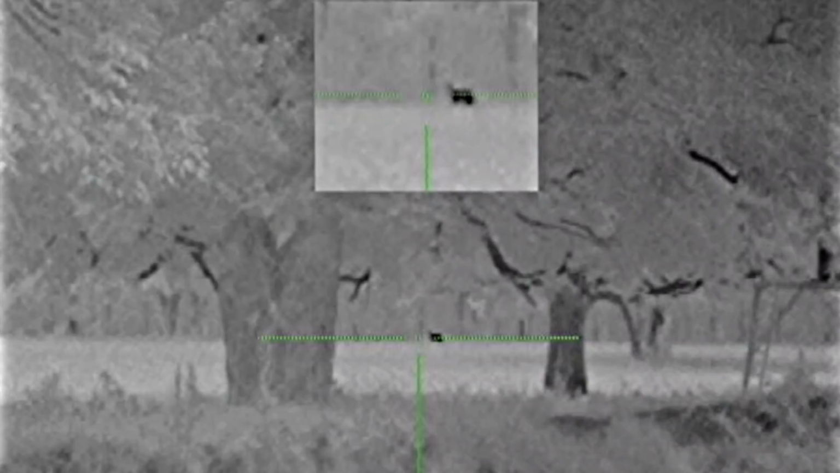I just watched you on that first shot. You didn't shoot? Nah, not on the first shot. Oh, man. I saw my bullet splash short. I quickly adjusted and hung my pipper just above the coyote's head. He dropped at 265 yards, and this is my longest confirmed kill to date.